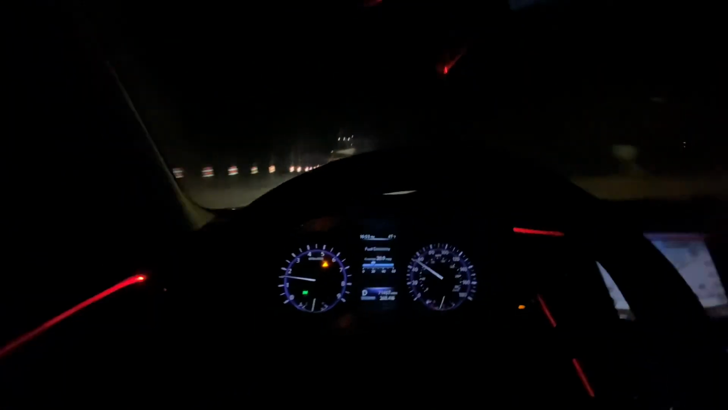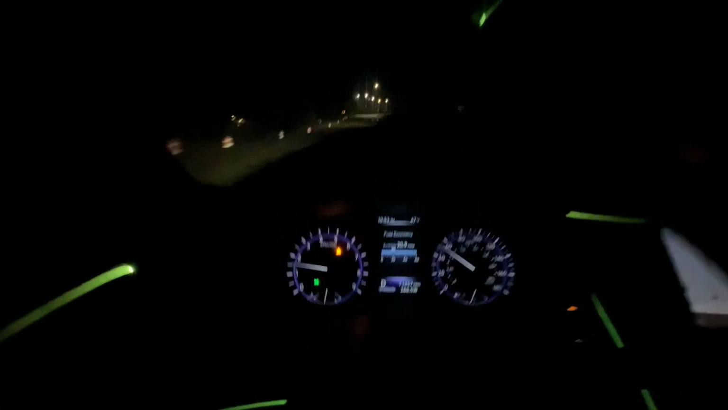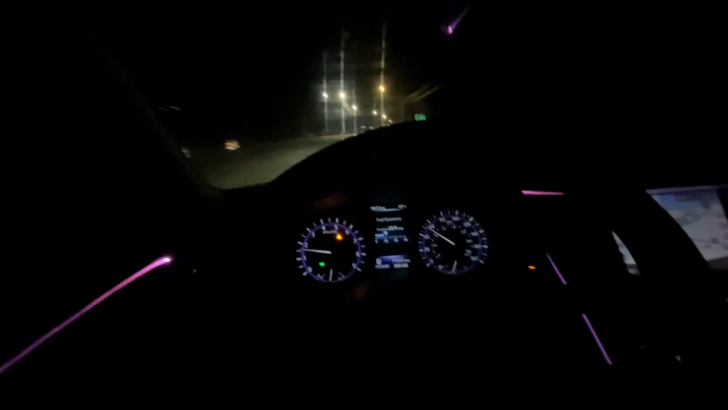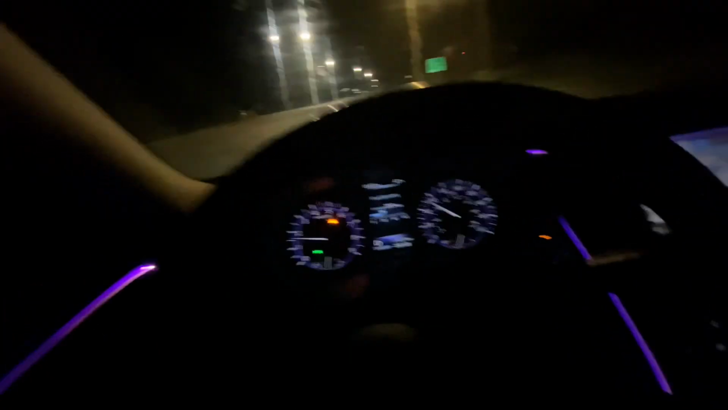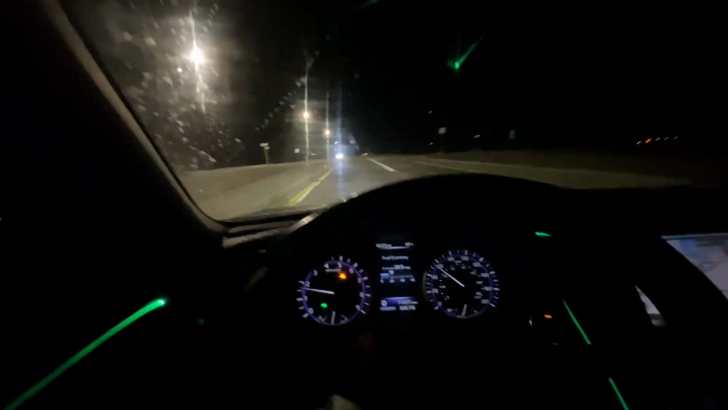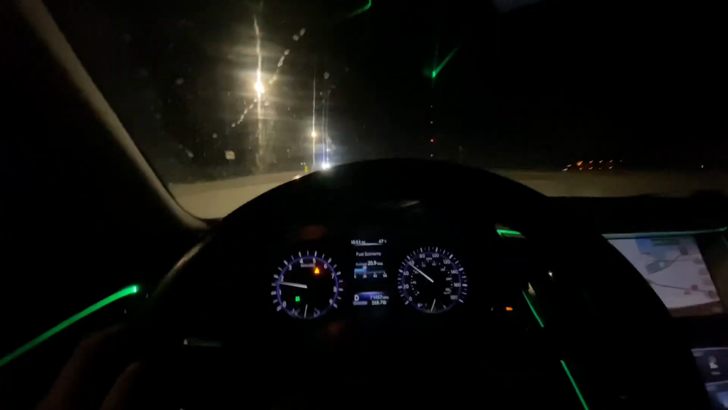But yeah, I guess I'll go into why I ended up getting this car. Basically, before I had this car, I had a 2008 Toyota Yaris. That car was very reliable. Never had an issue with it, but that's about all it's good for.